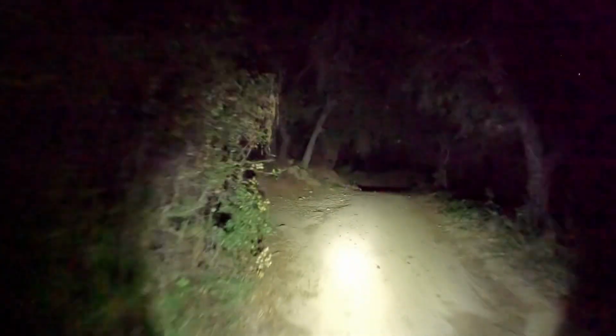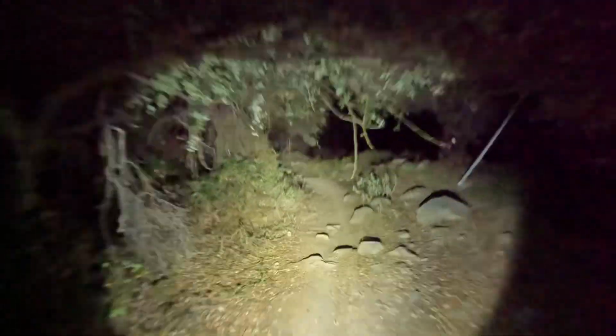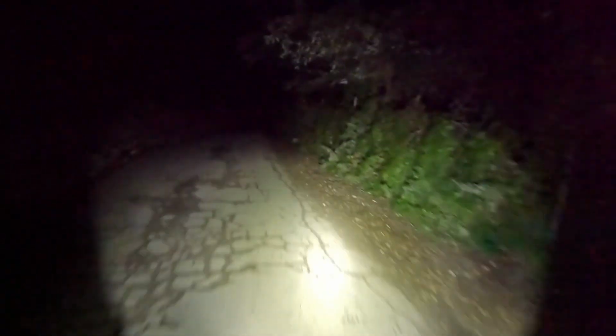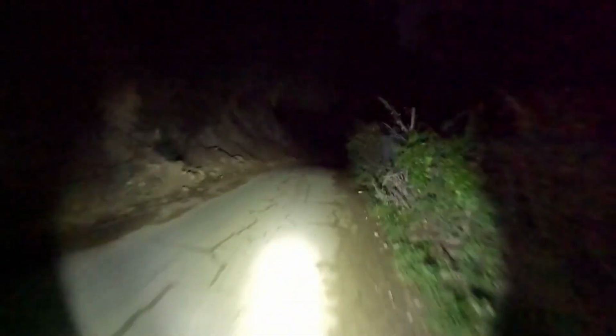I'll do the extra credit here. This is always fun. I always take this line to the right over these rocks. And that's kind of slow, but just showing you what I do. I used to do the jump between the trees, but they put a bunch of dirt there.